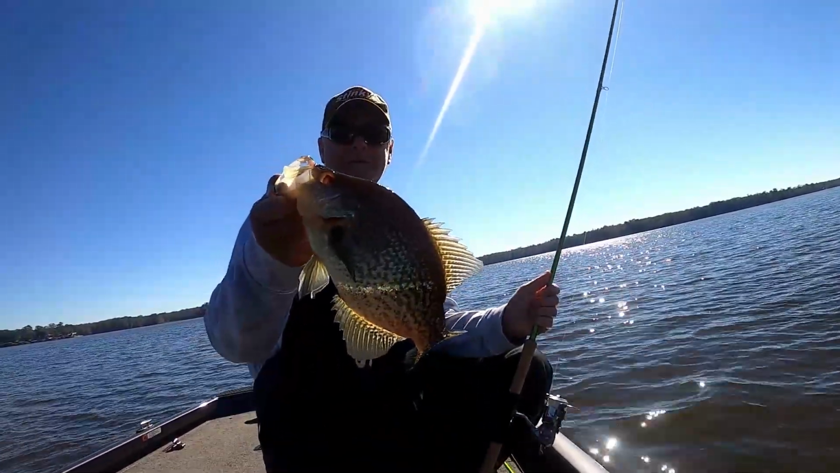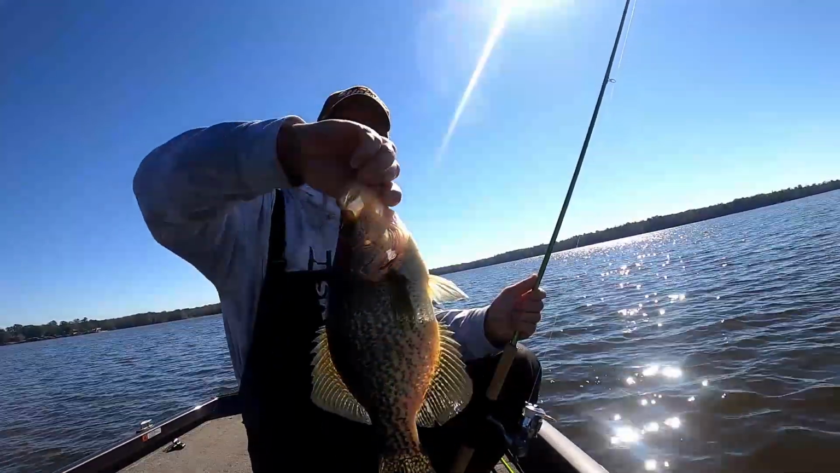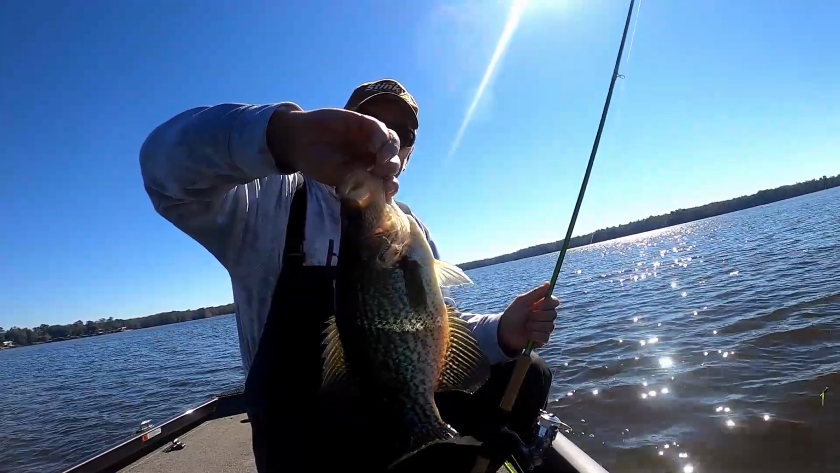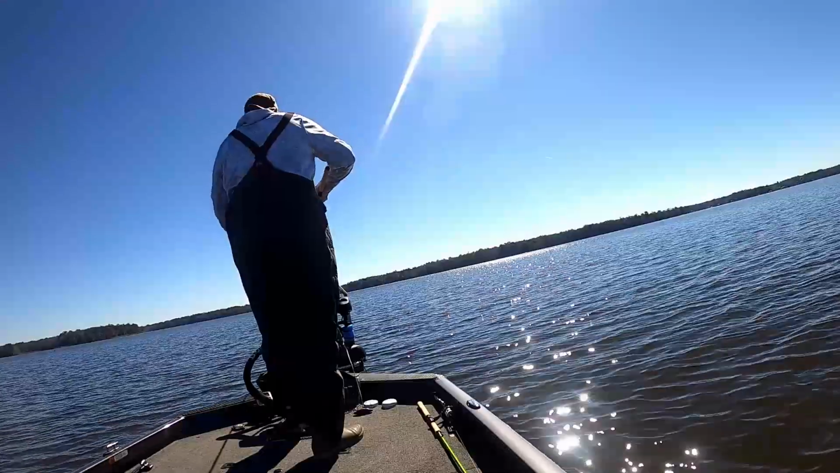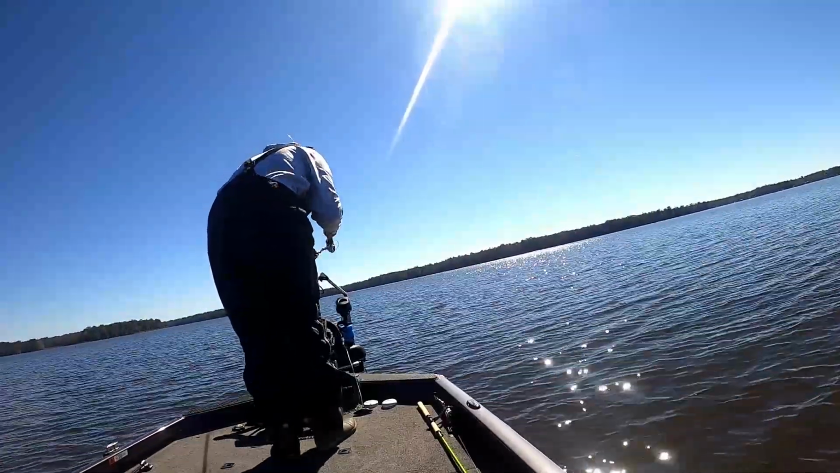Well, it took a while. Finally got one. That's about a pound crappie, missing an eye. Always prettier on that side. They're down deep and they're hard to get to, so we're gonna keep trying and see if it gets better. Got it.